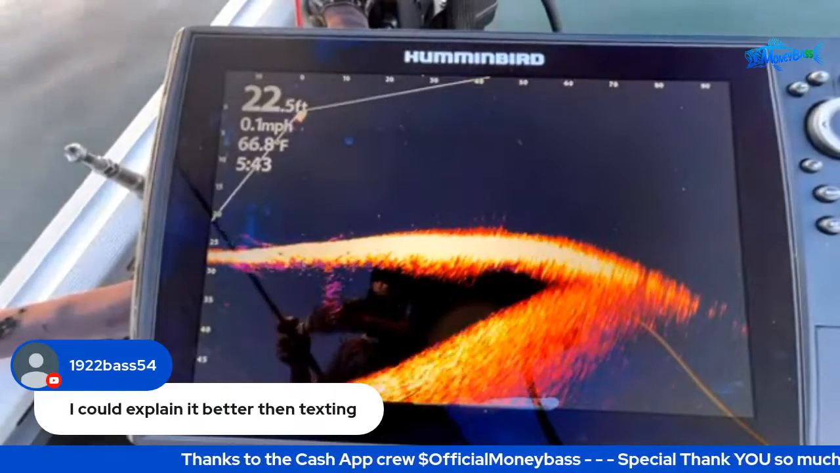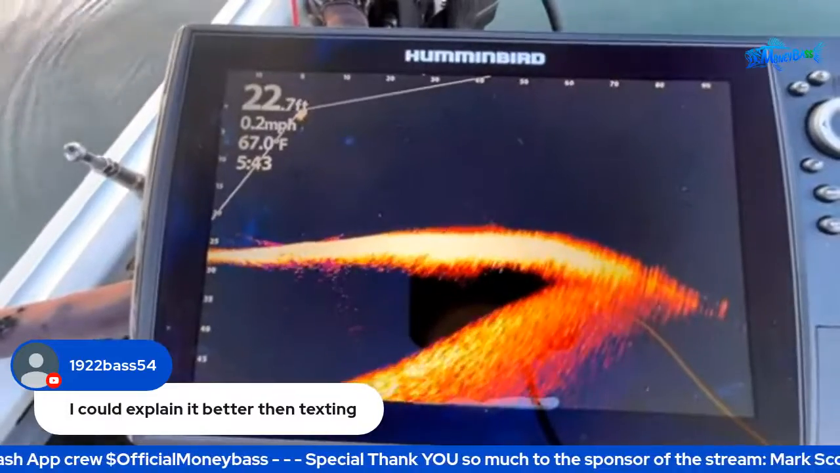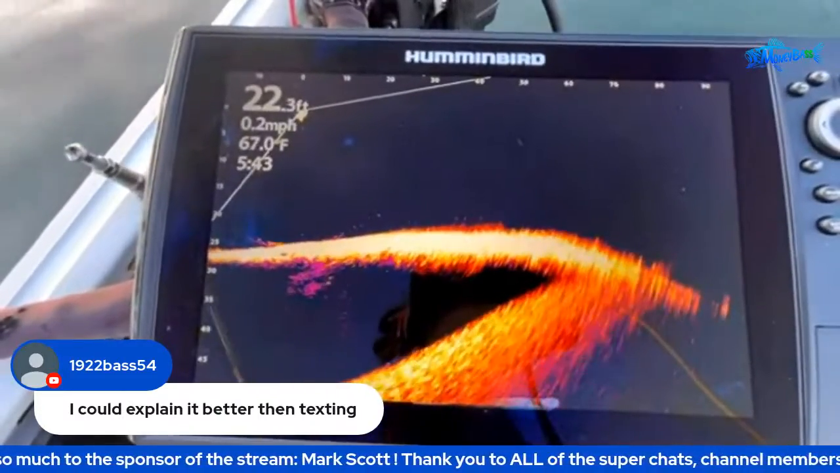All right, you can see that jerk bait coming in. So I want to get something out here where I can actually show you guys a farther distance. But before I do that, let's see what time. How are we looking on time, guys?